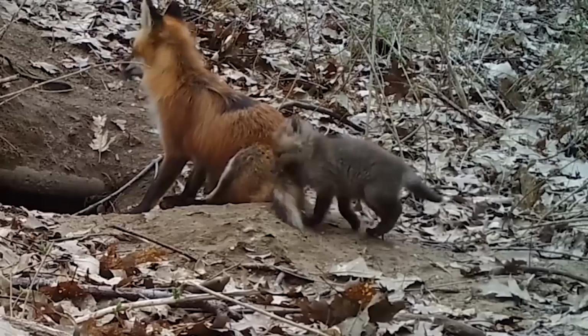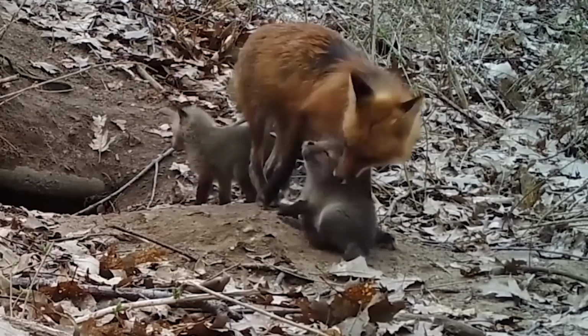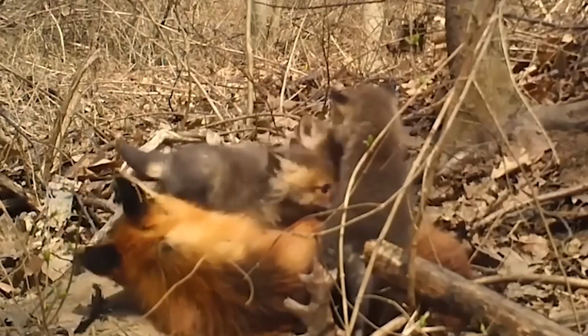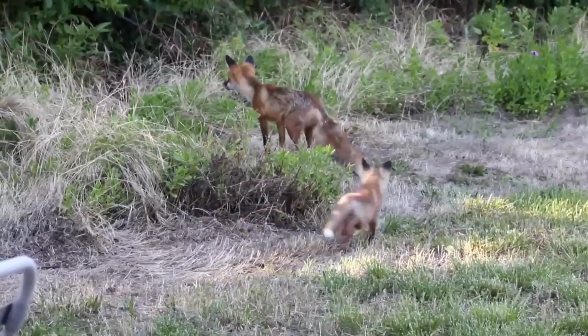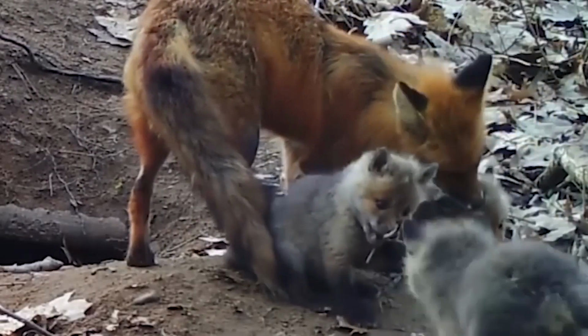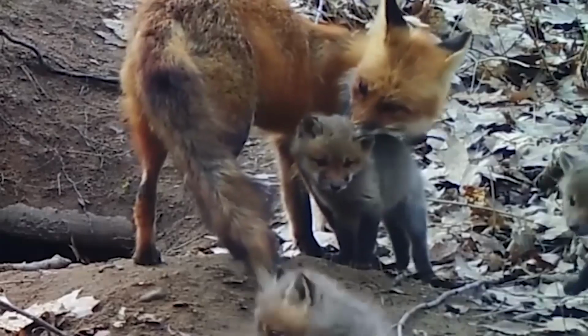And this video was captured on a trail cam, and it's just too cute to miss. You can see a mother fox and her 4 cubs all playing around and annoying their mom a bit, but she doesn't seem to mind at all. What's even more amazing is that the family seems completely oblivious to the fact that they're being recorded.